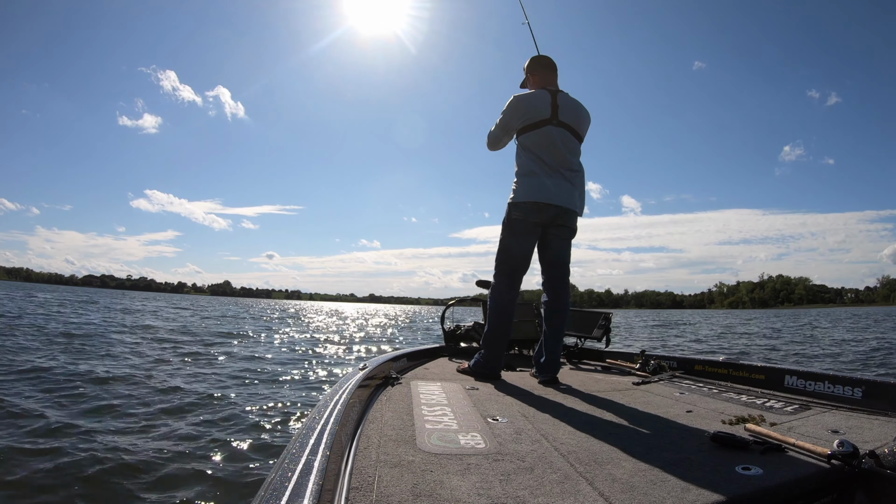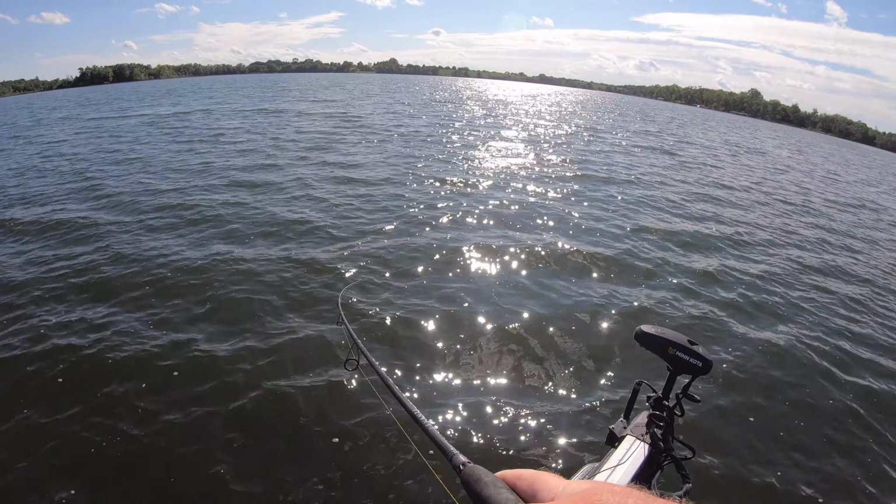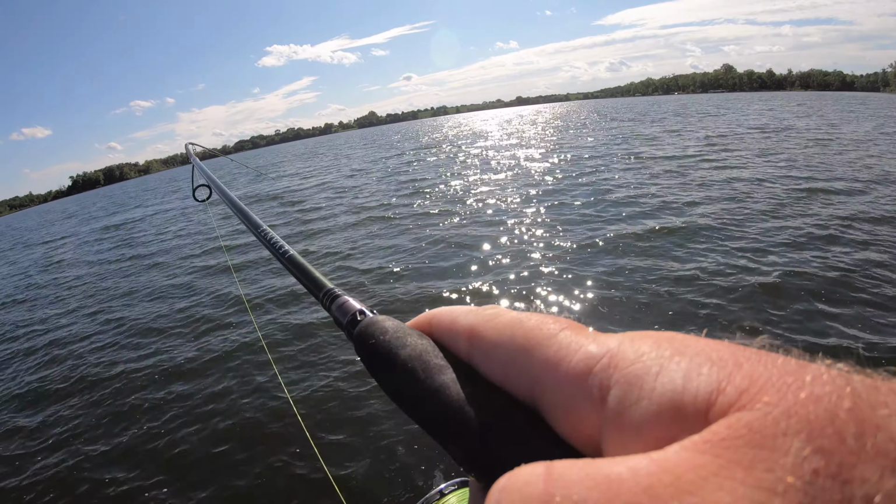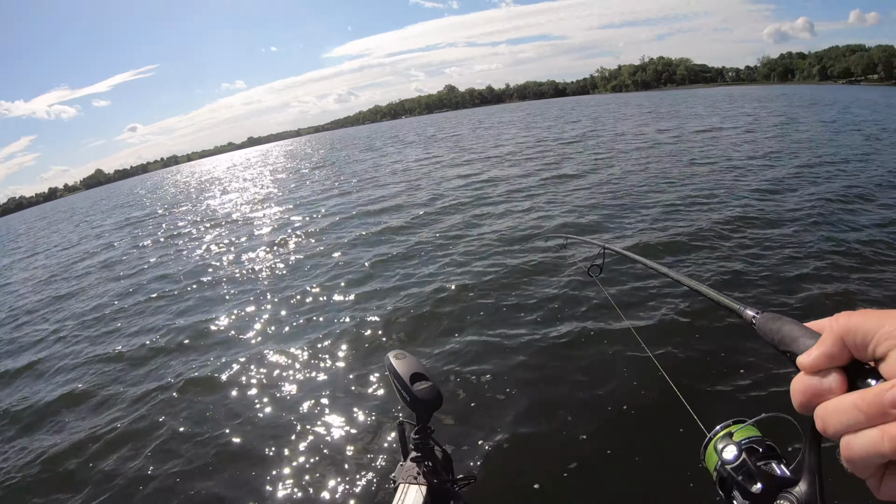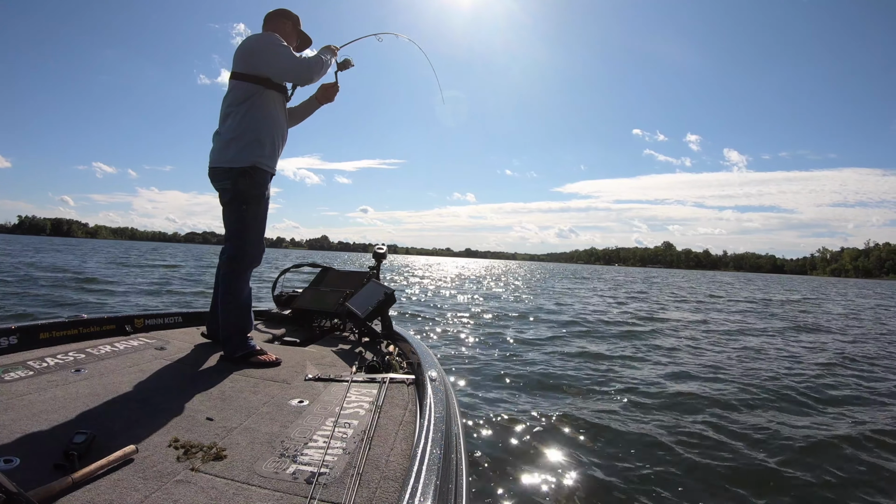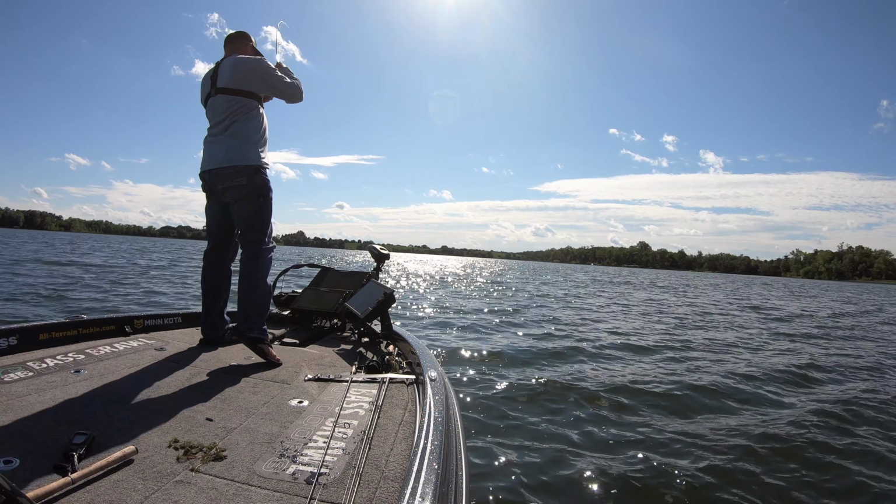Three casts in a row. Another big fish. Small patch, about 10 to 12 feet wide, 5 to 10 feet long. 3 big fish on 3 casts. Oh, and he went right for that darn clump.